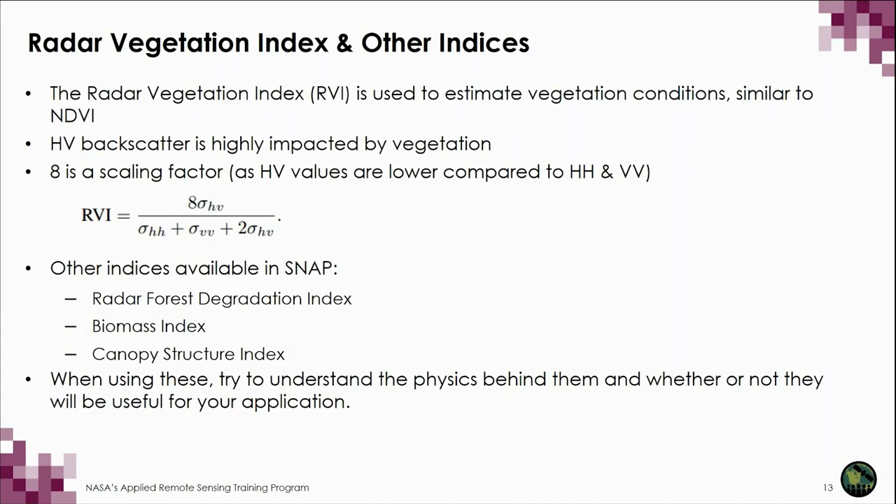One such example is the Radar Vegetation Index, or RVI, and it's used to estimate vegetation conditions similar to NDVI. HV backscatter is highly impacted by vegetation. RVI is calculated as 8 times HV over the sum of HH, VV, and 2 times HV. 8 is a scaling factor because HV values are significantly lower as compared to HH and VV.